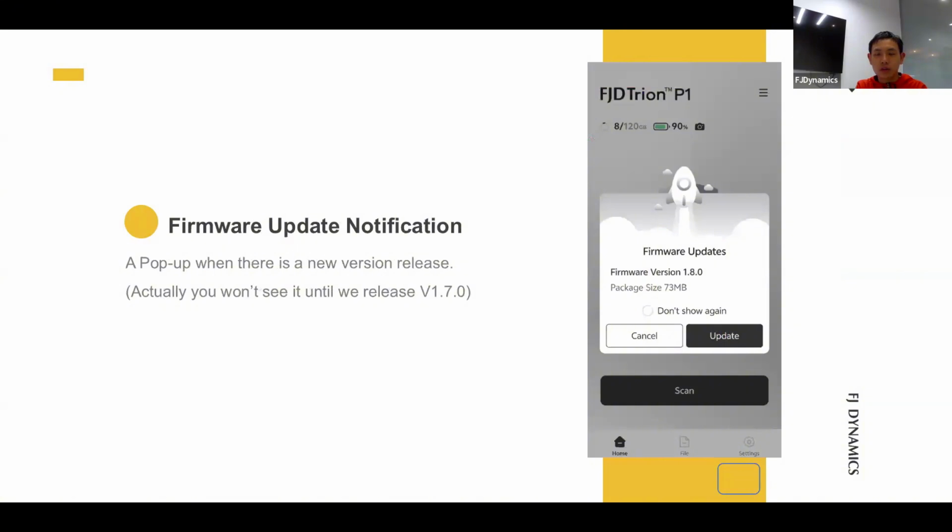And these functions you will see in a few weeks, I guess, because this is for firmware update notifications. A pop-up will show up when there is a new version released. Actually, you won't see it until we release version 1.7 and 0. Yes, so I hope the day will be earlier when you see this pop-up.